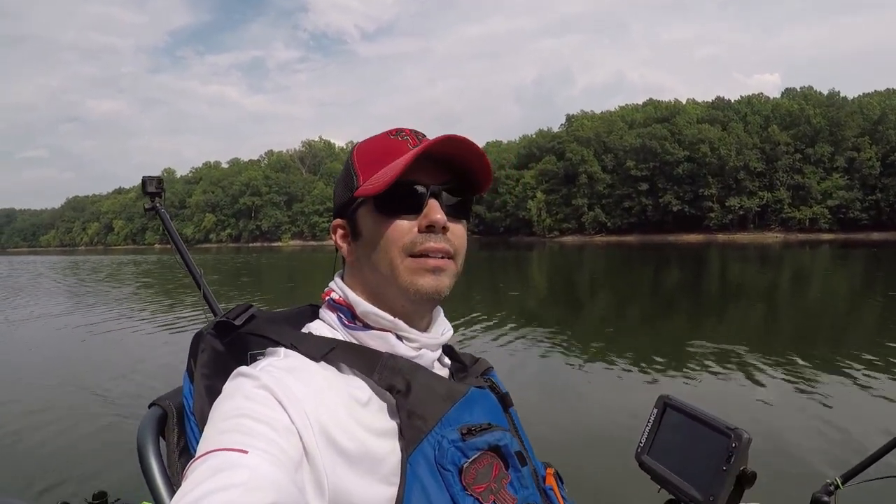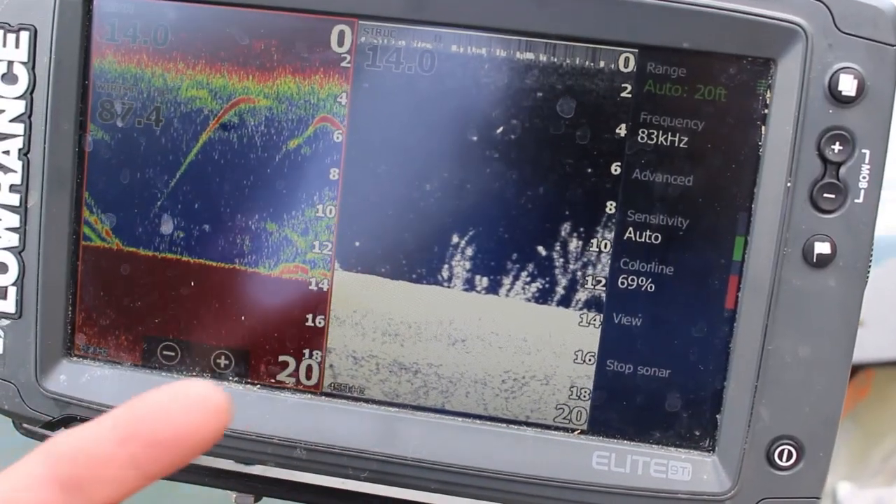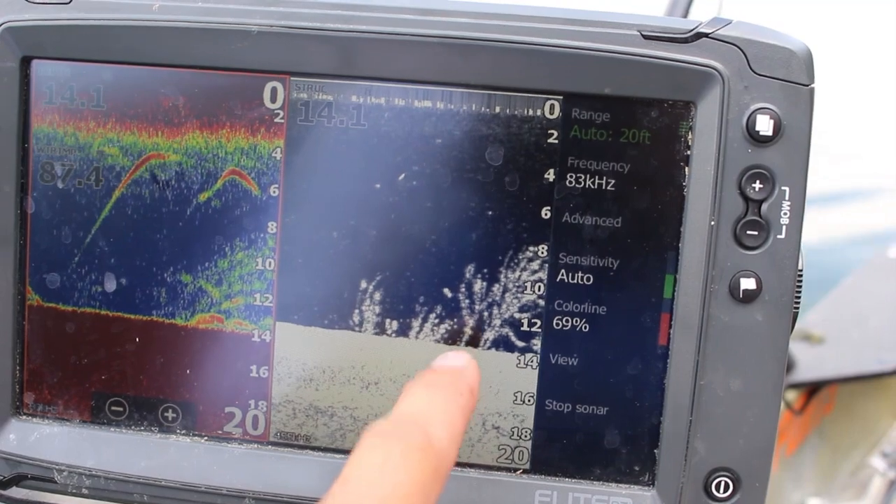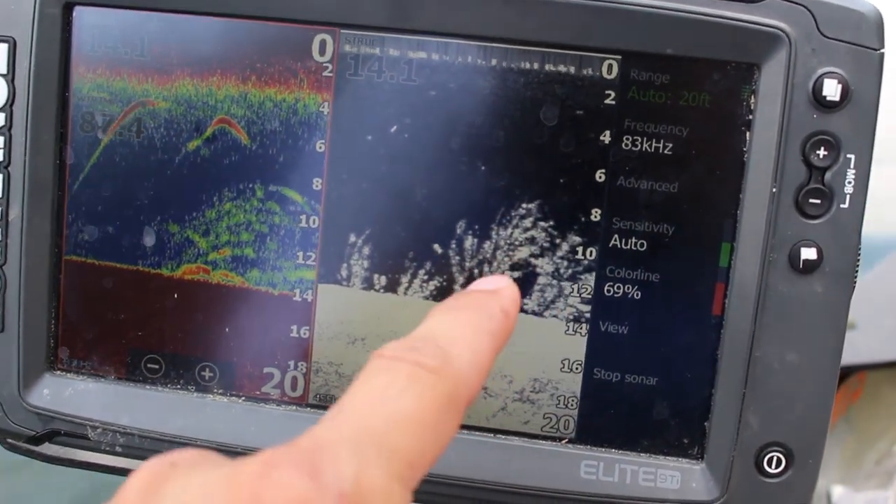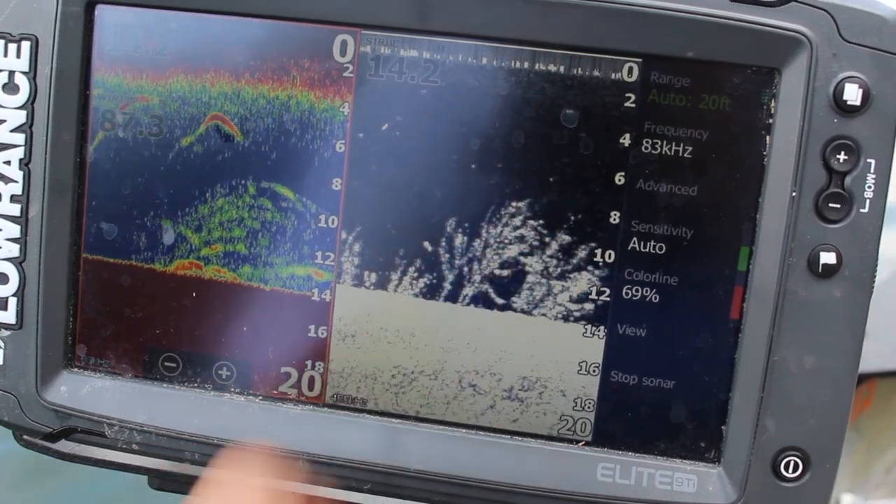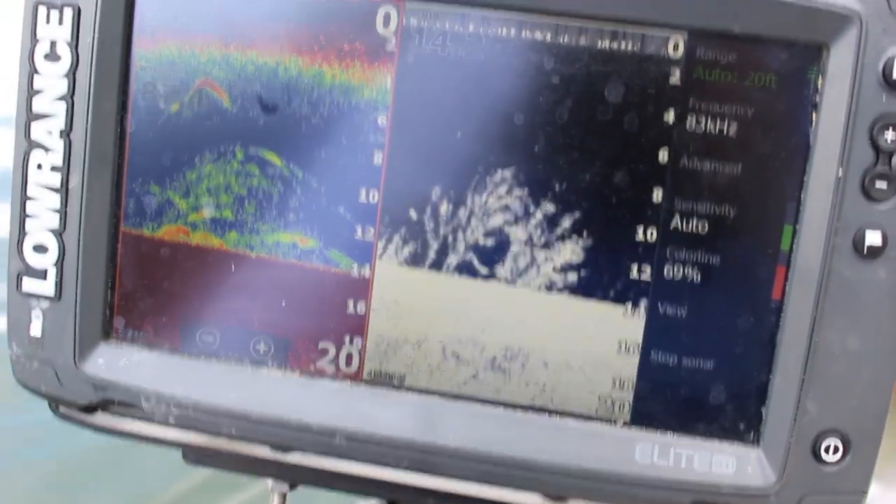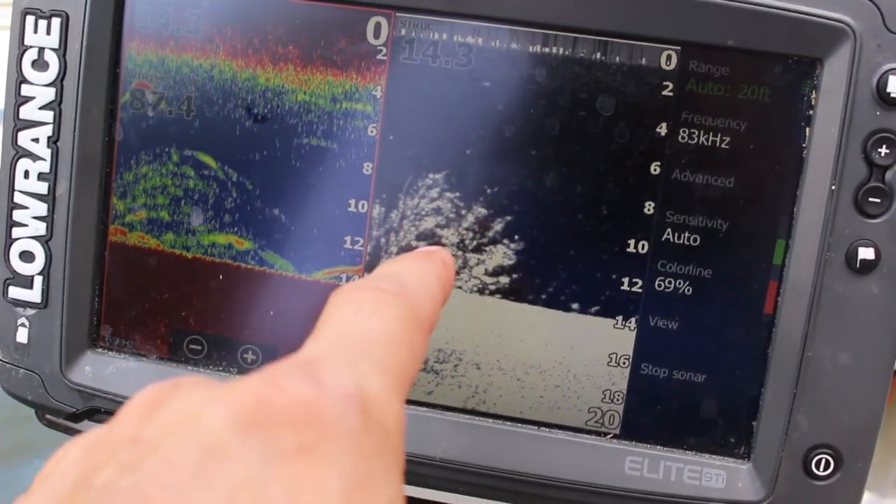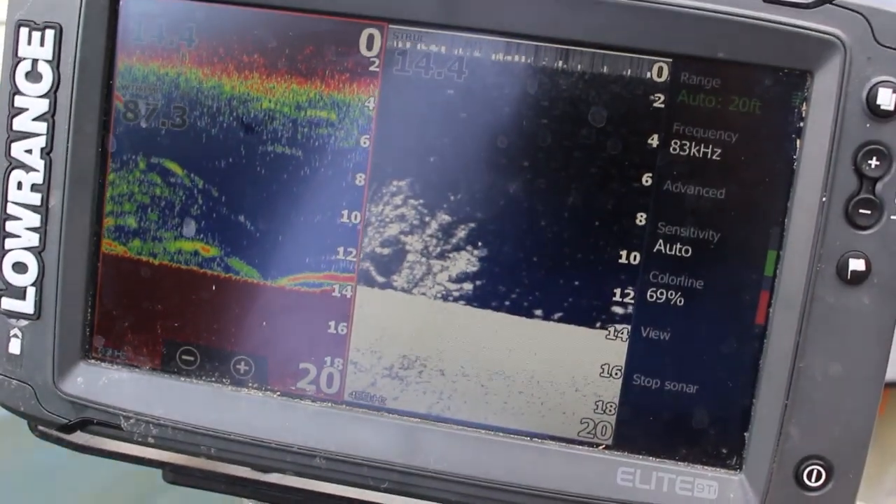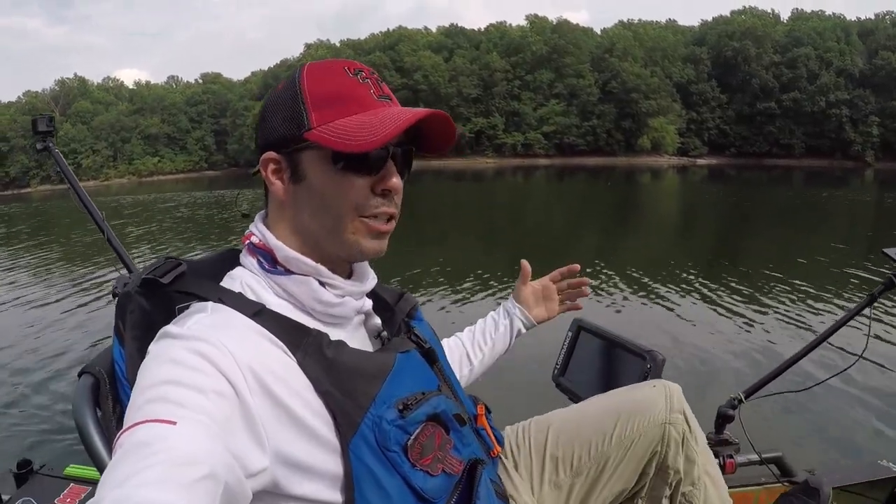Unless it's your home lake, where you fish every day of your entire life, maybe you can. But for the rest of us, with all the lakes that we fish, it's nice to have those waypoints and those grass lines marked in our Lowrance. It's our documentation, it's our record keeping. So that's what maps does for you, and that's why having a unit with maps is actually important.